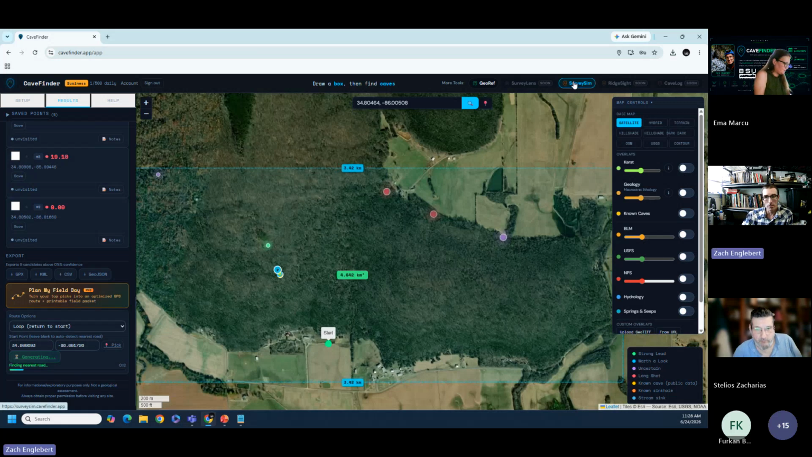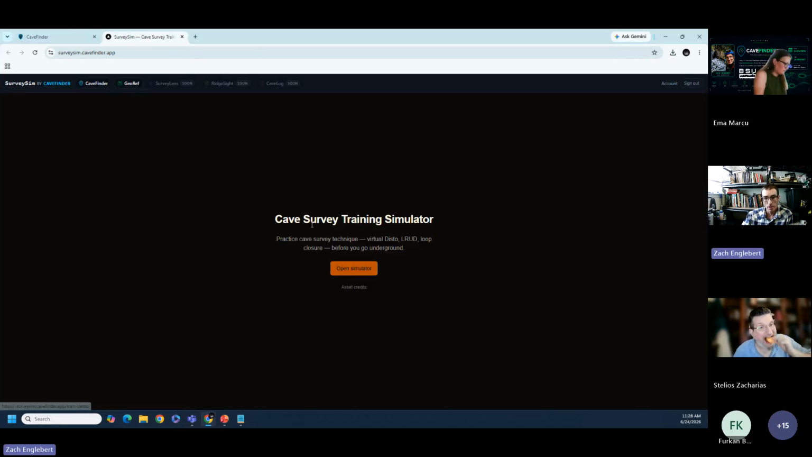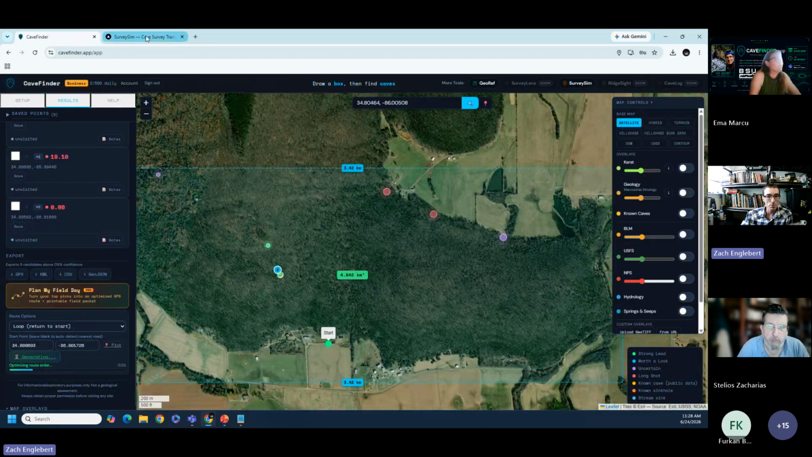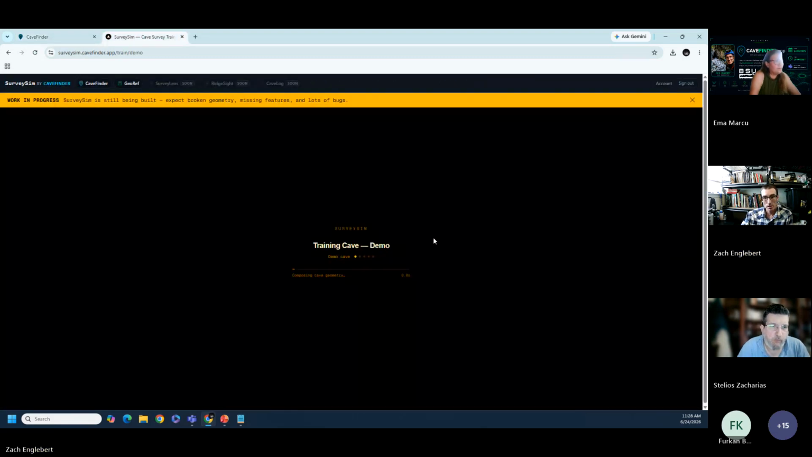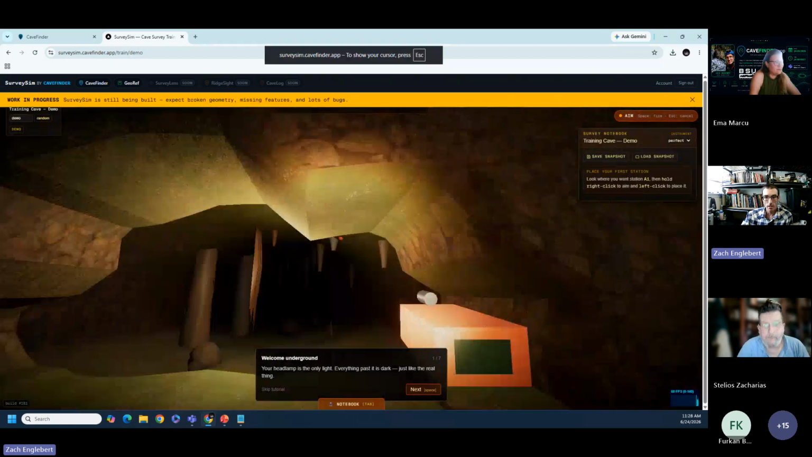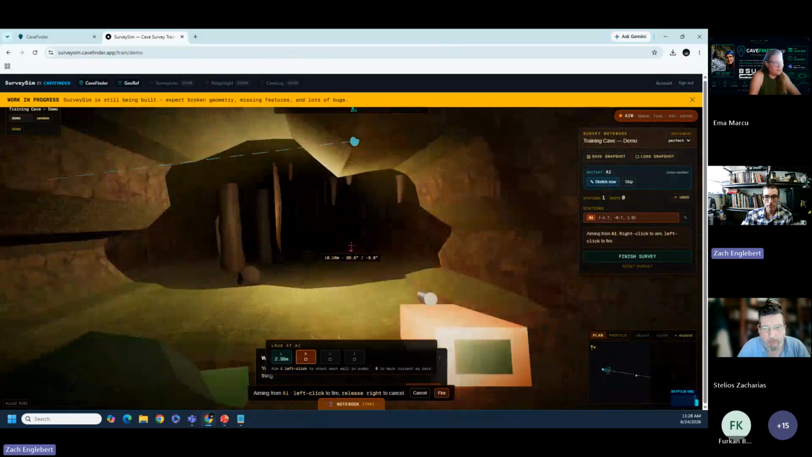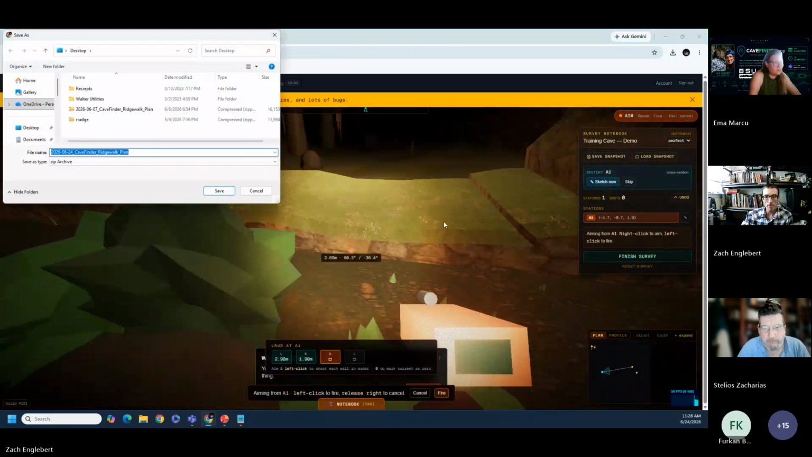Real quickly, while that's loading, let me show y'all something else, because it takes a minute or two to load. This is a cave survey training simulator. This has nothing to do with CaveFinder. Just showing it to you while this ridge walk plan loads. This is a 3D cave simulation complete with a working disto. Look at that. Doing the L-Rud.